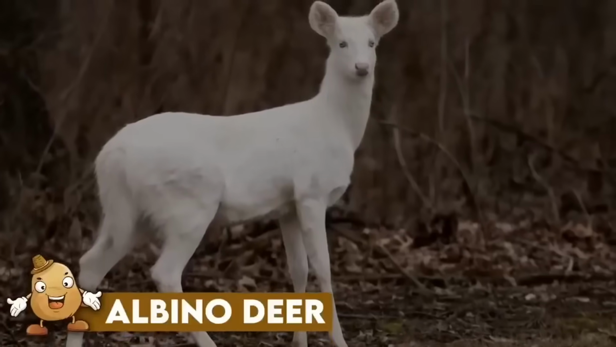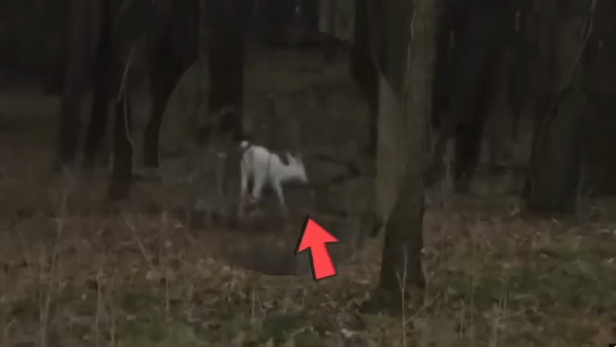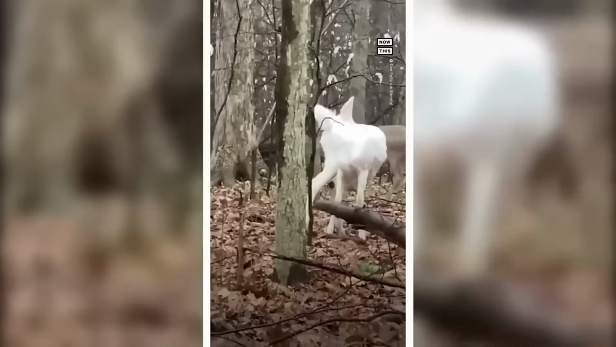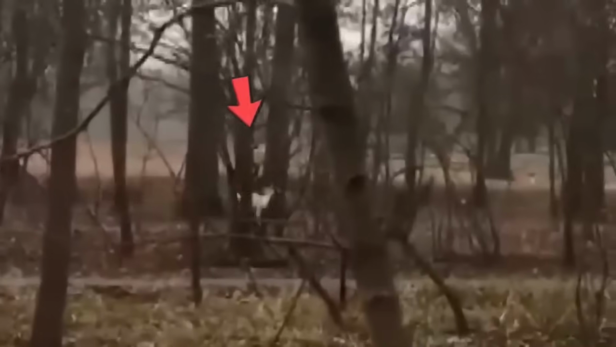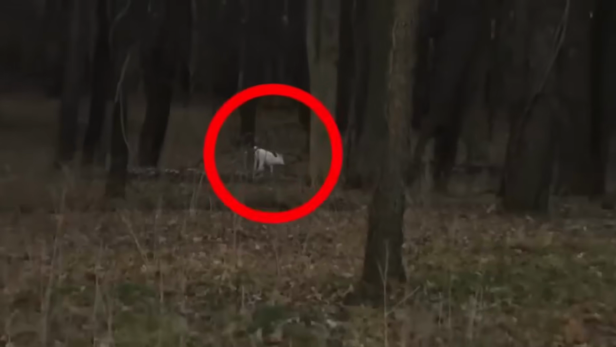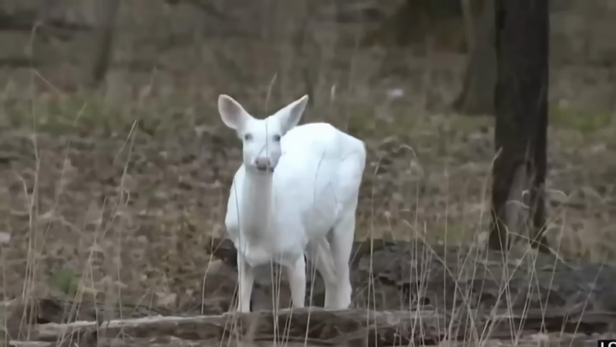Albino deer. A hunter in Tennessee was lucky enough to come across an unprecedented sight, an albino deer. Albino animals are quite rare in nature, and it's illegal to hunt or kill them. Thankfully, the hunter decided to only shoot the deer with his camera and share the remarkable footage online. The unique and natural white coat of the deer caught the attention of not only his fellow hunters, but also the locals, sparking curiosity and wonder. It's not every day that you get to witness such a beautiful and rare sight in the wild.